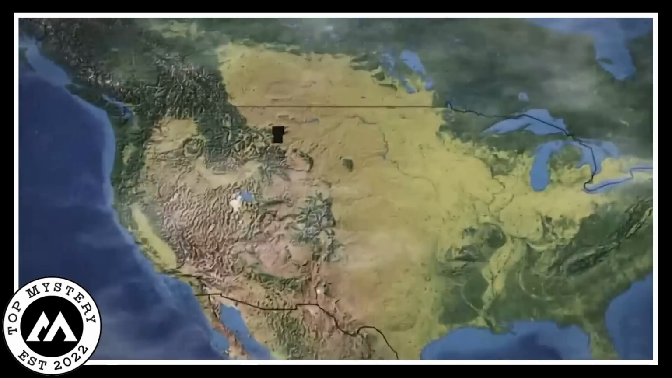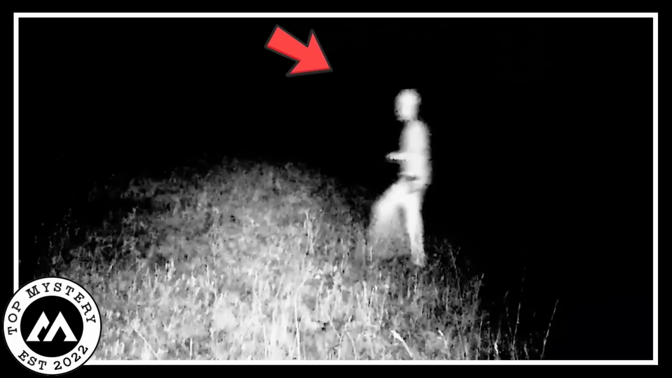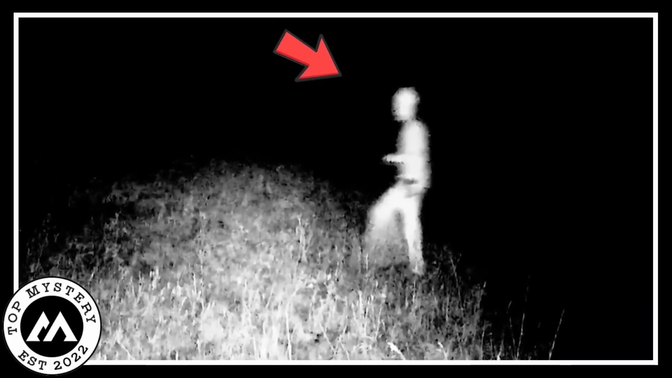Montana discovery. Folks in Montana got a big surprise when they stumbled upon a super strange creature with long, stretchy limbs. It was like nothing they'd ever seen before. Seriously weird. This critter's arms and legs were way longer than usual, making it stick out like a sore thumb.